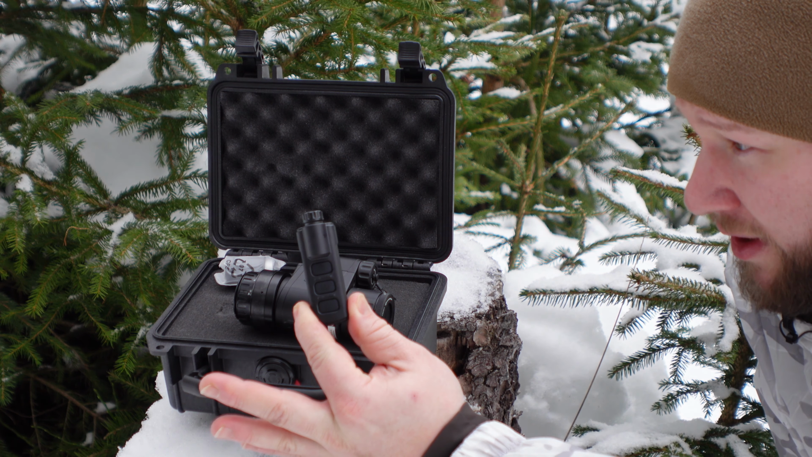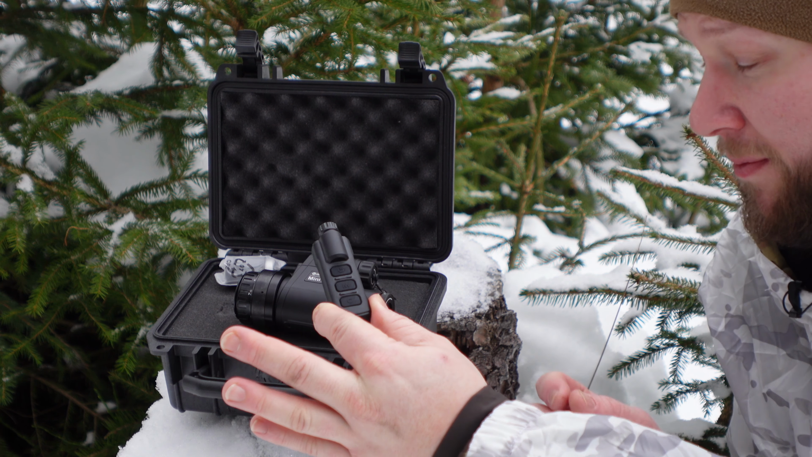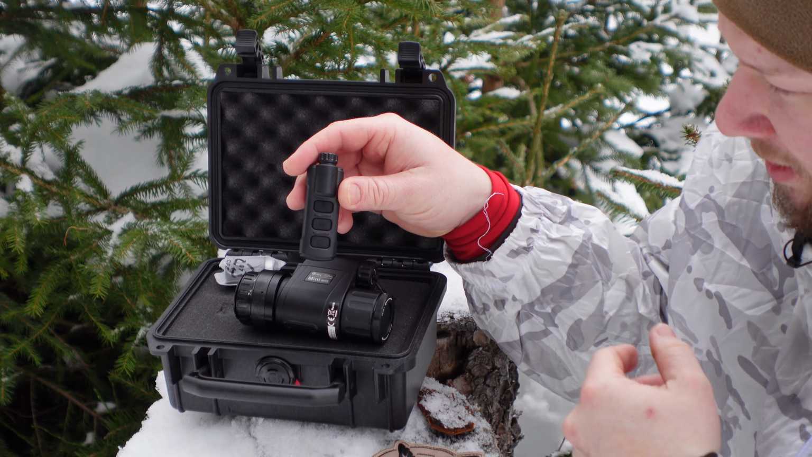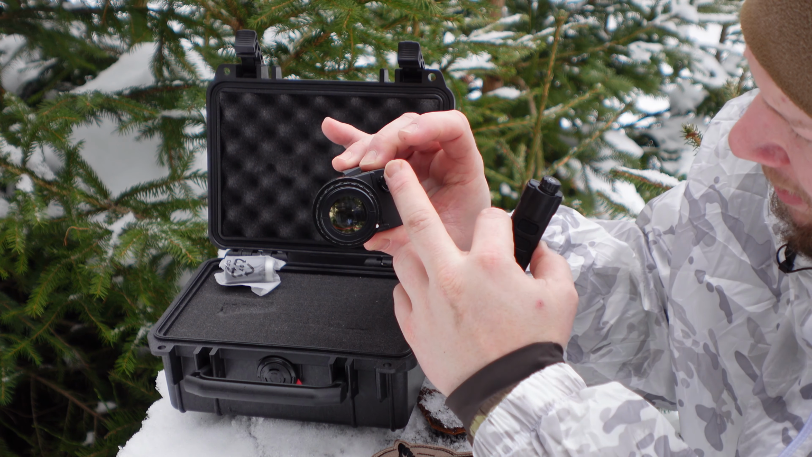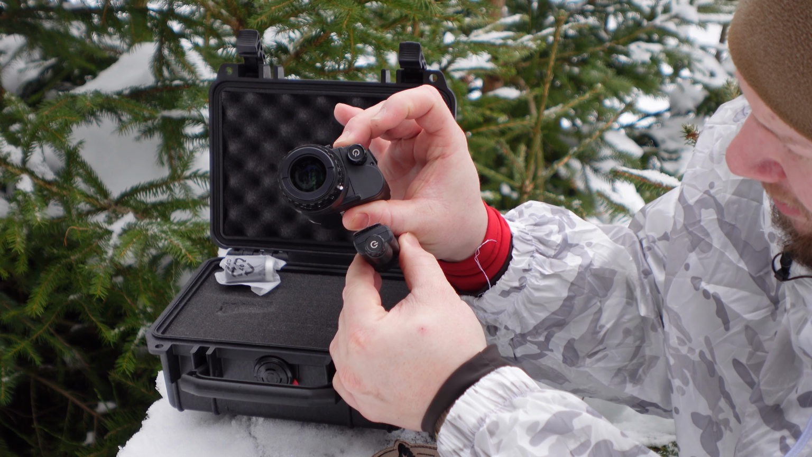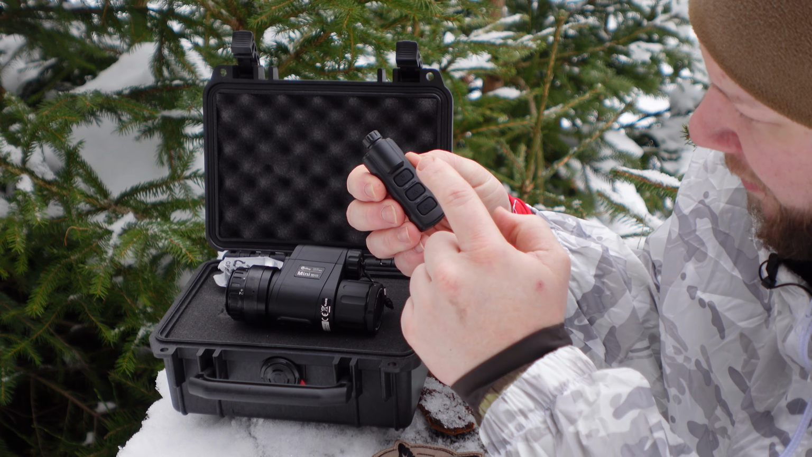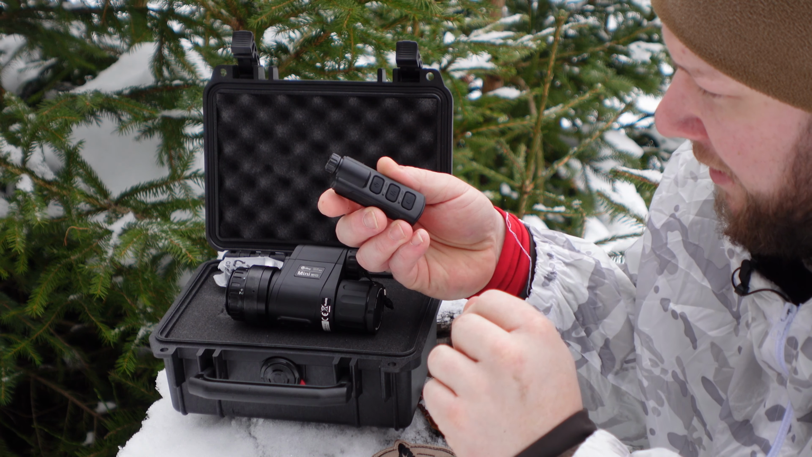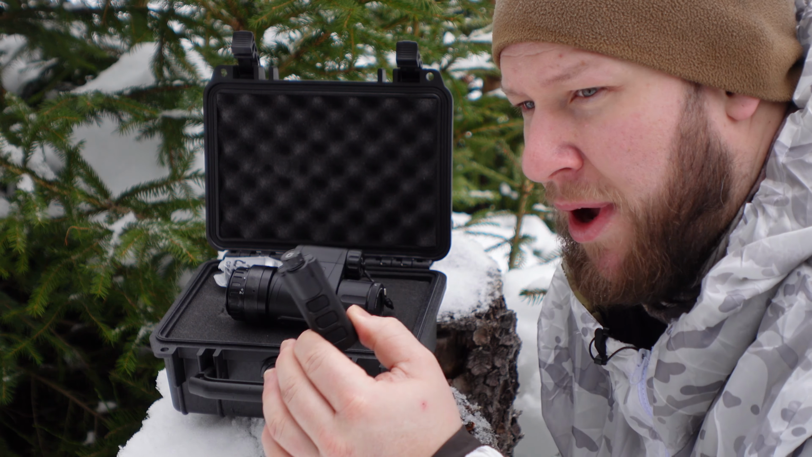Little controller. This is a game changer for this unit too, and I wish everybody would make something like this. You have the same buttons as on the unit itself: the on-off button, a zoom button, and a little standby button.